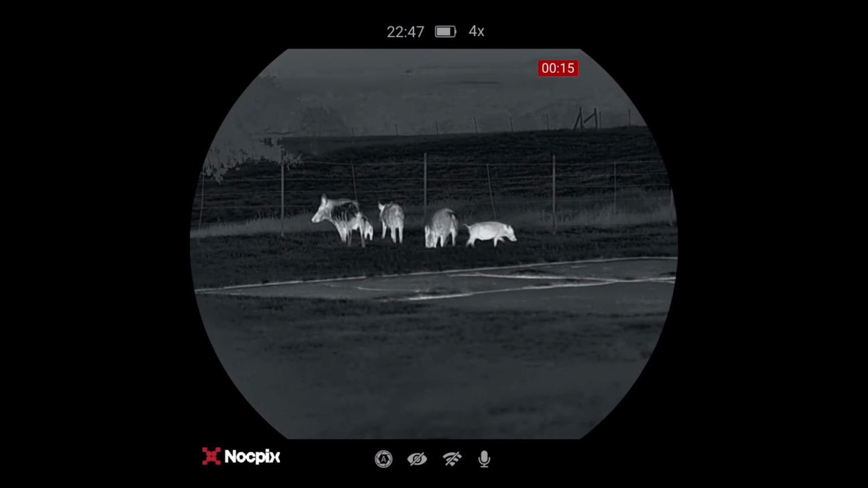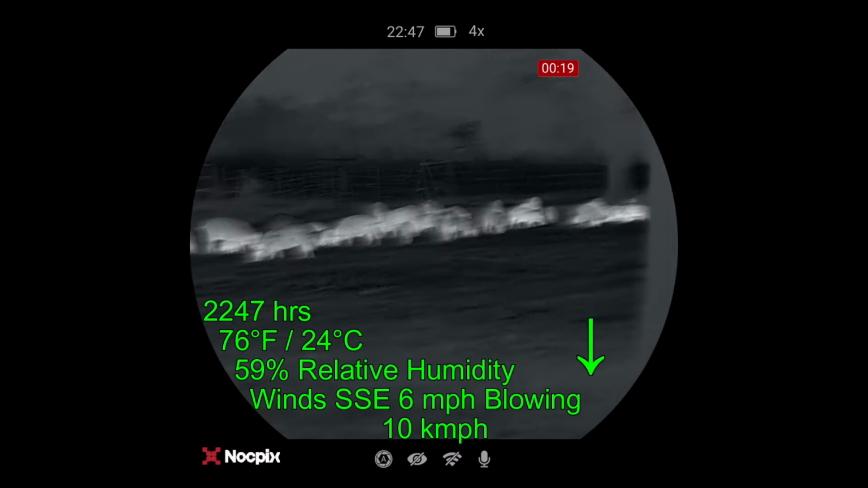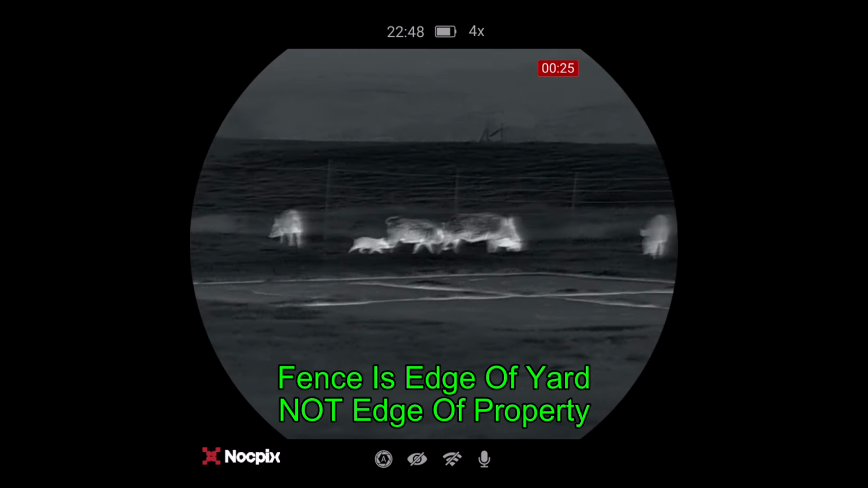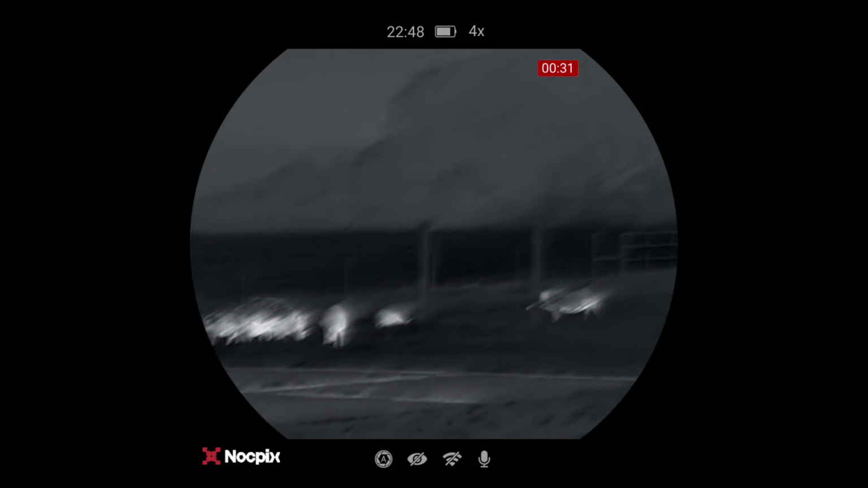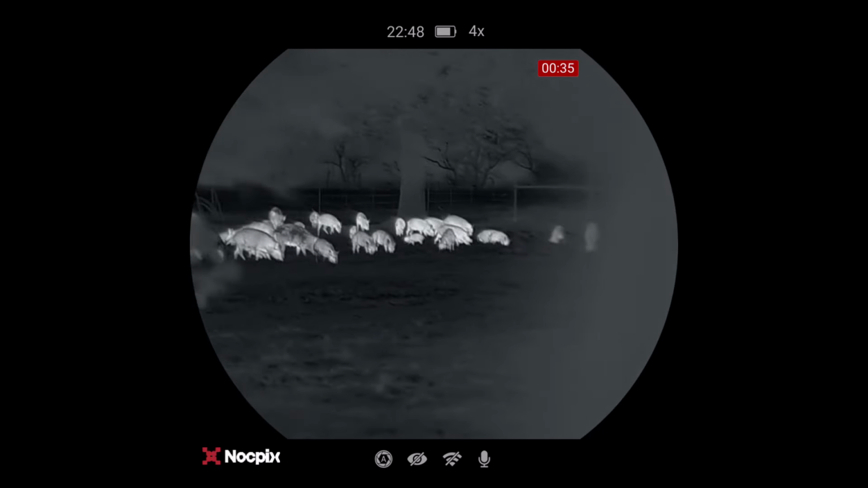The landowner had called and said that there'd been a hog problem. And I can see the hogs, they're just not on his property yet. I don't know if that fence is the end of their yard or if that's the end of their property. Right. I don't think these pigs have been hunted. We tried yelling at them. They didn't budge. Holy cow.